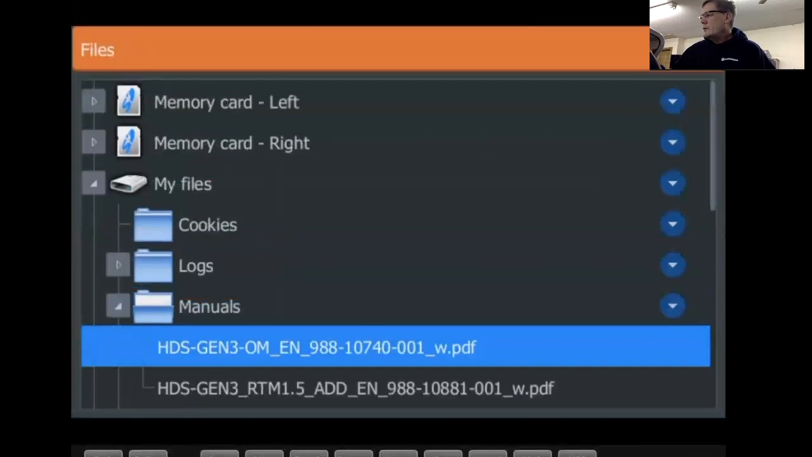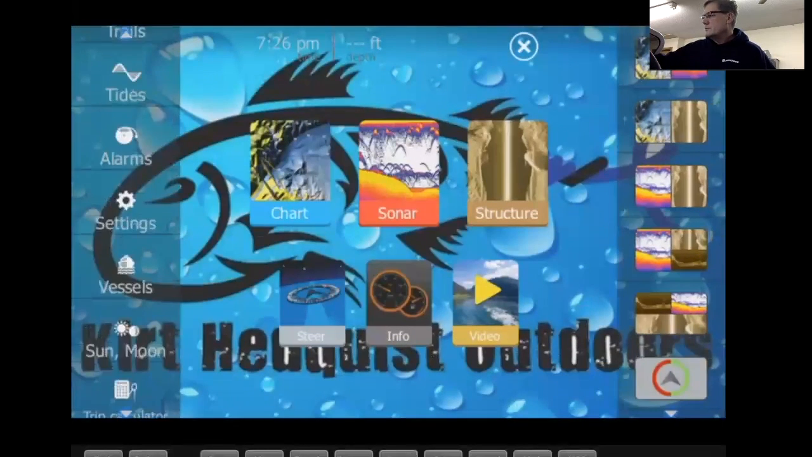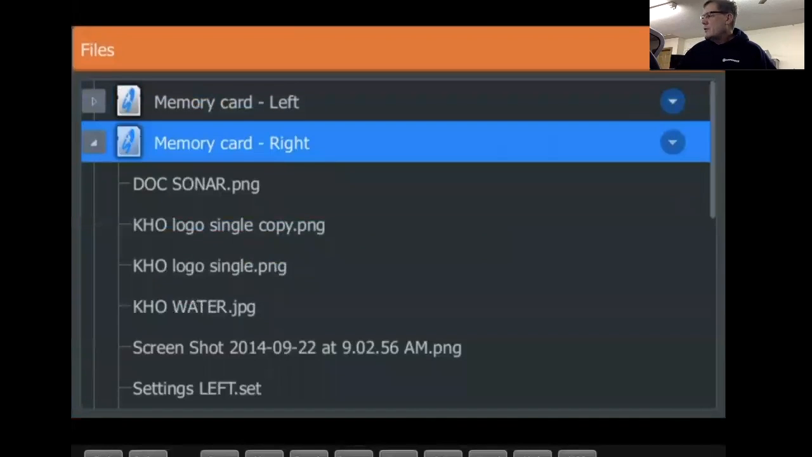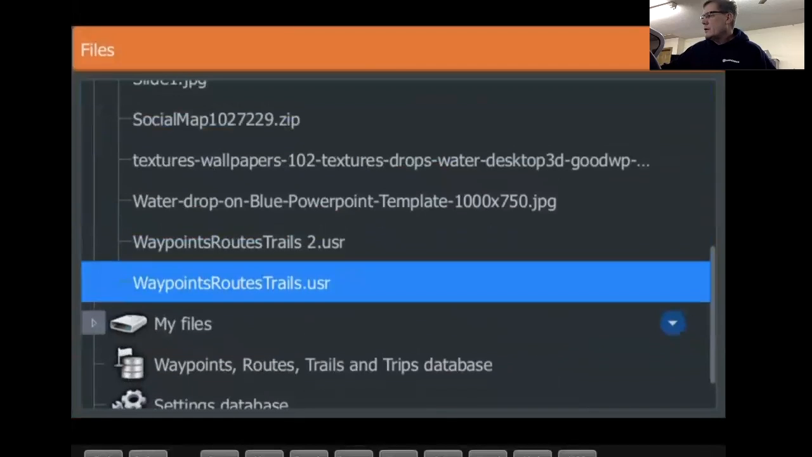So again, waypoints, routes, and trails, how you export them, and if you want to import them, if you have a card in there, here we go, memory card. What you would have is some waypoints on there. I don't have any waypoints on this particular card.